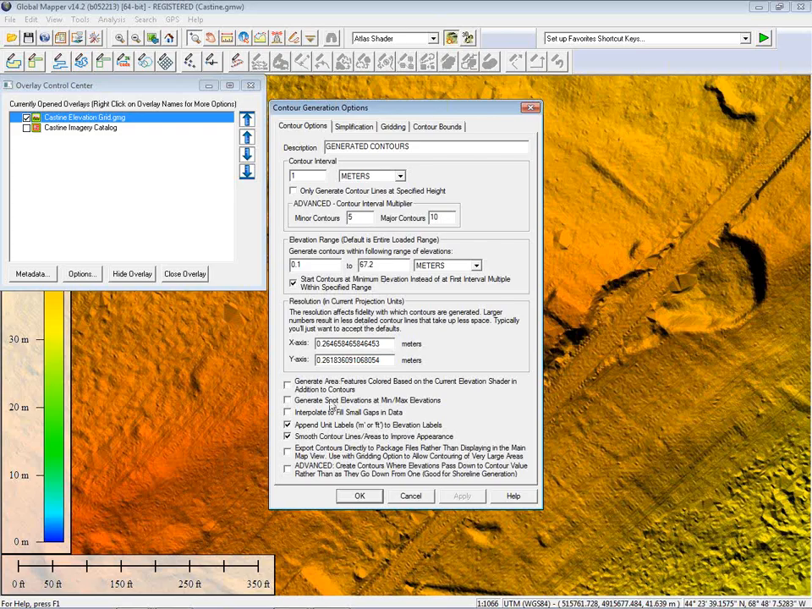We can also, within this dialog box, generate spot heights. This is an extremely useful tool for determining within a defined area what the maximum height is. And you can add that as an option when you generate contours.